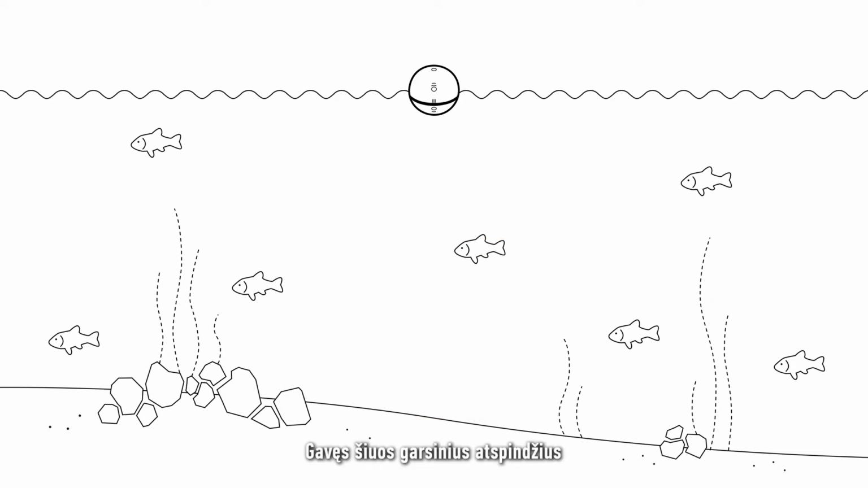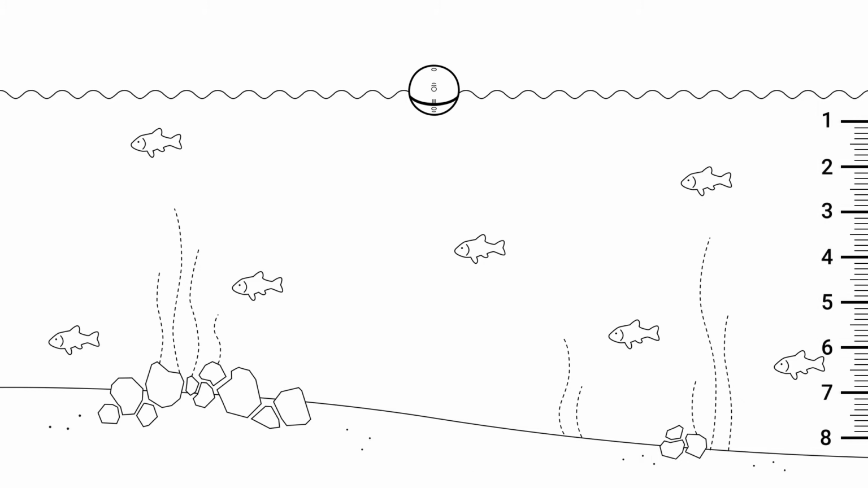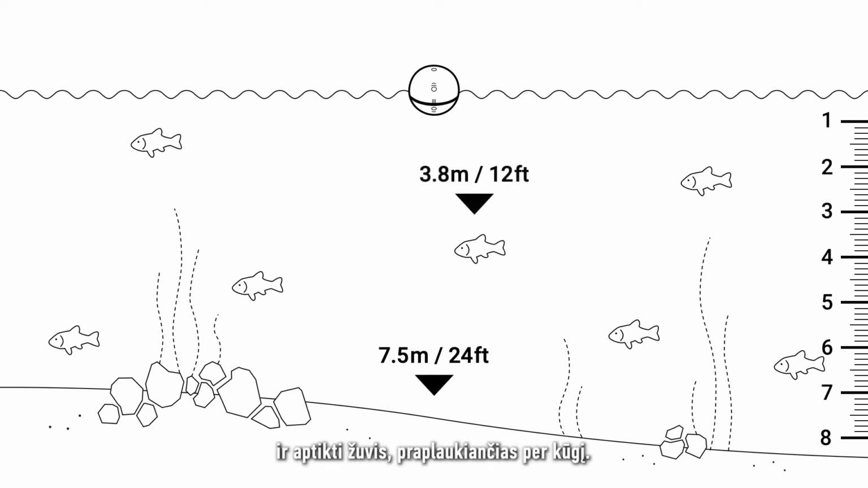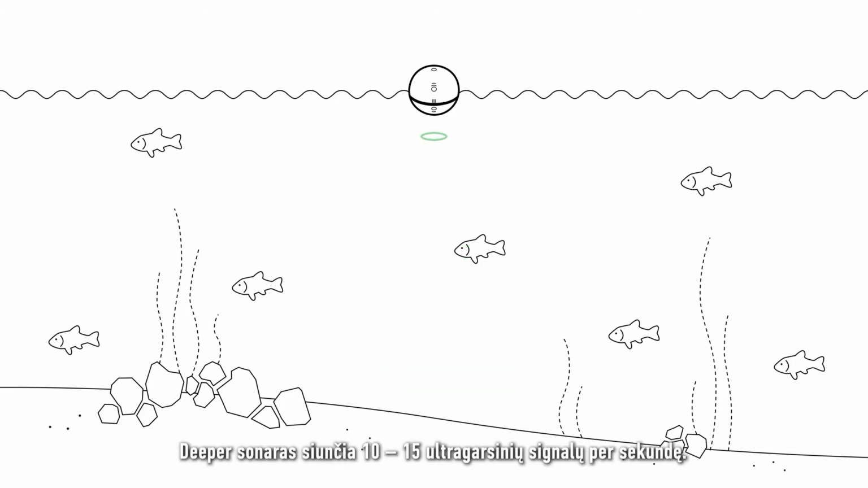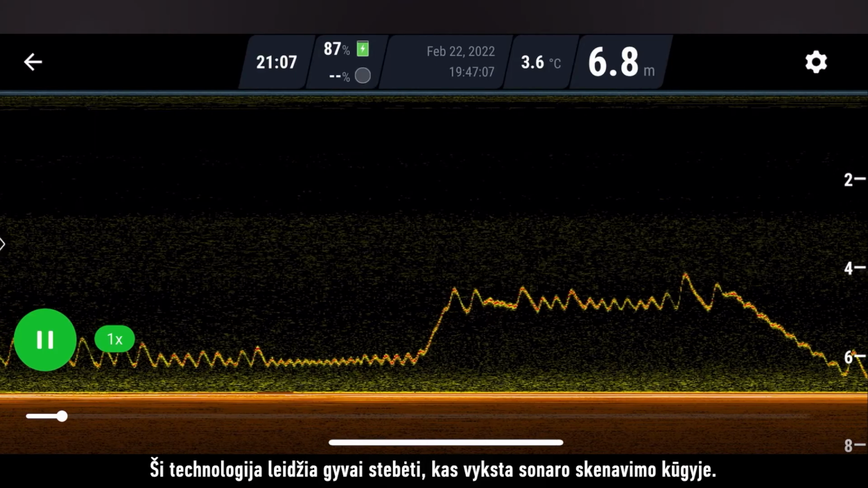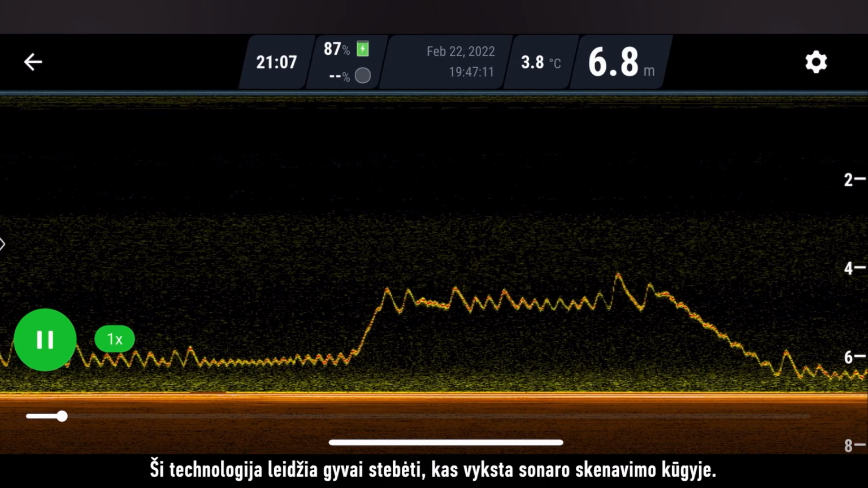The sonar receives these reflections and calculates how long it took for the sound to return. Based on this, it is able to accurately tell you how deep is the water, as well as any fish that pass through the cone. Depending on the model, deeper sonars send between 10 to 15 pulses of ultrasound per second. Because of this, you are able to see a live feed of what is happening in your sonar cone.